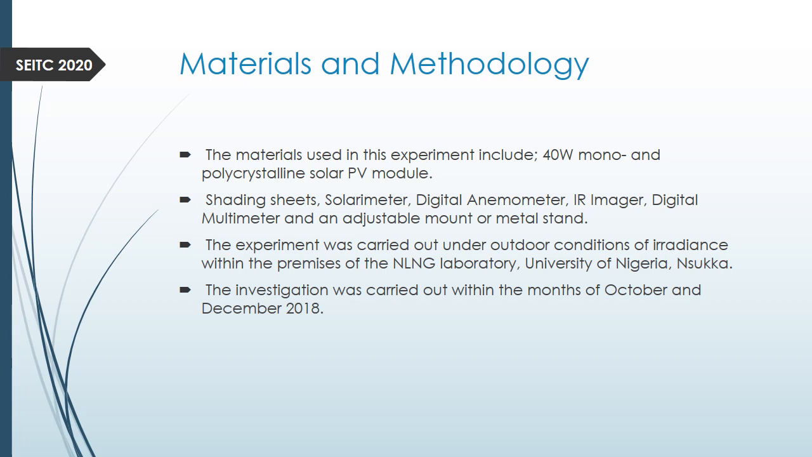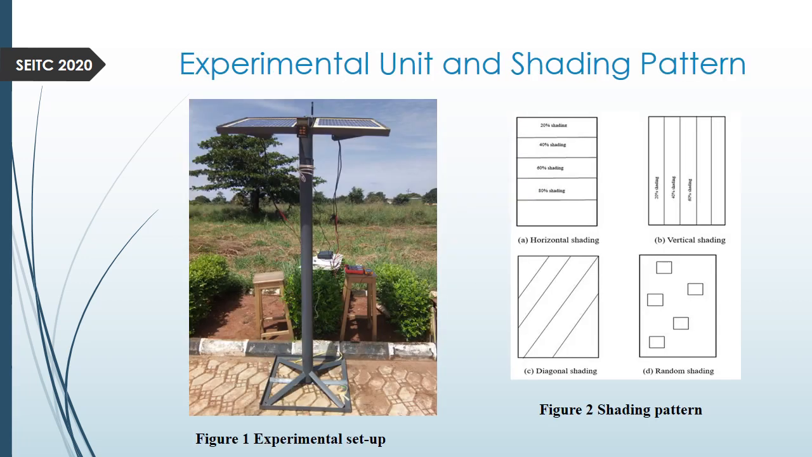The investigation was carried out within the premises of University of Nigeria in Nsukka, within the time frame of October to December 2018. Around that time, there is no rainfall, so it's easy to get a lot of solar radiation.